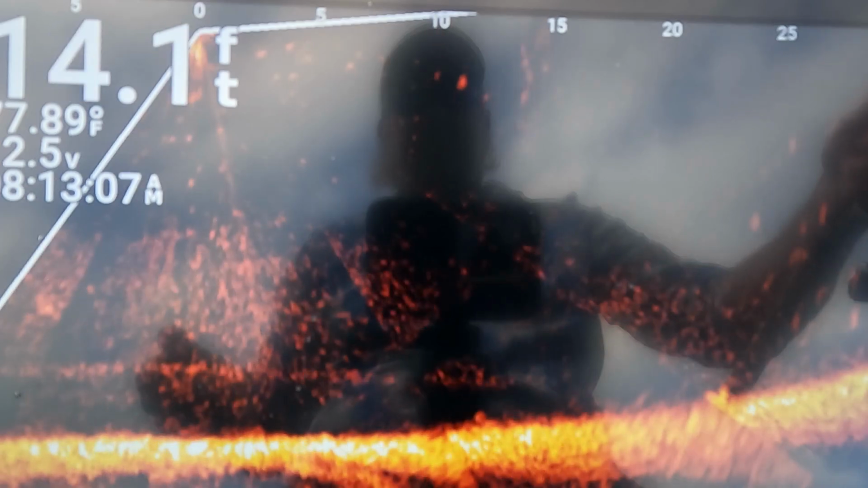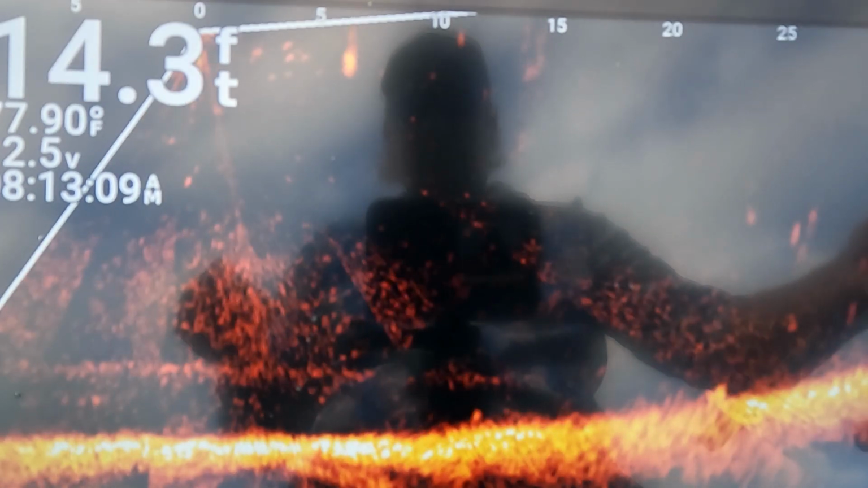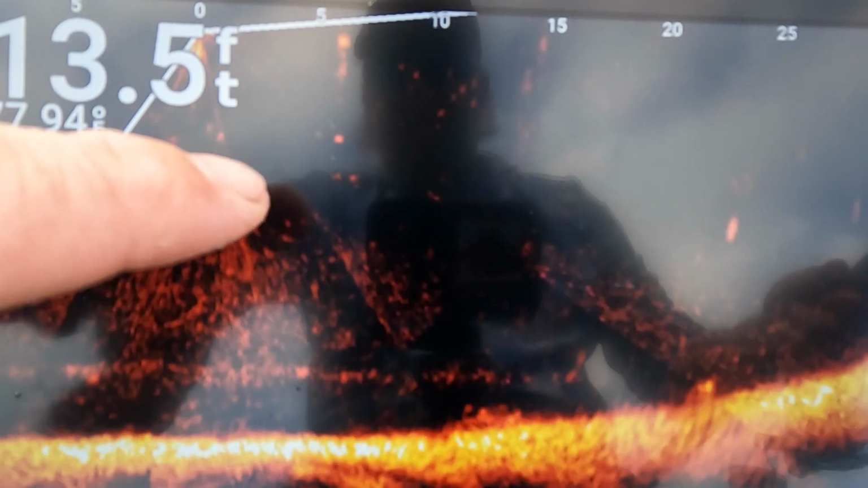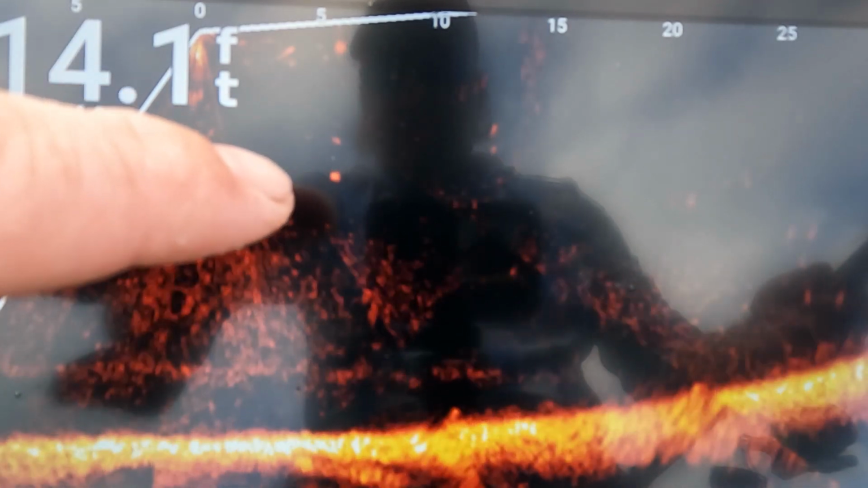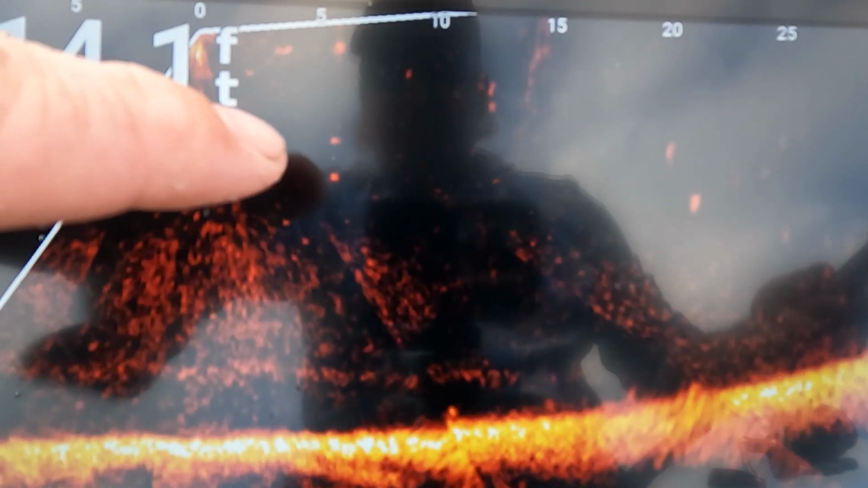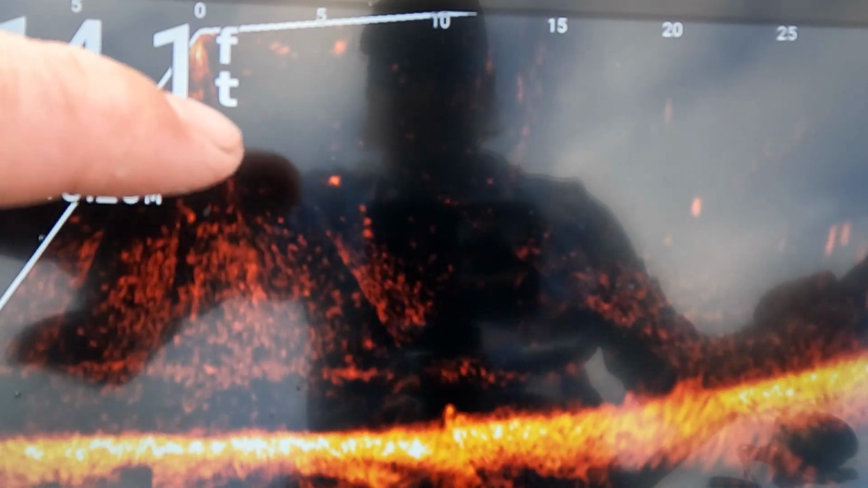So I dropped the bait in the water. You can see him coming down right there. It's like right here. If you move that trolling motor a little bit, it gets brighter. When it gets really bright, you're dead on that bait. So that is where I need to keep casting to. Start really close. That was a straight drop down in front of the boat.